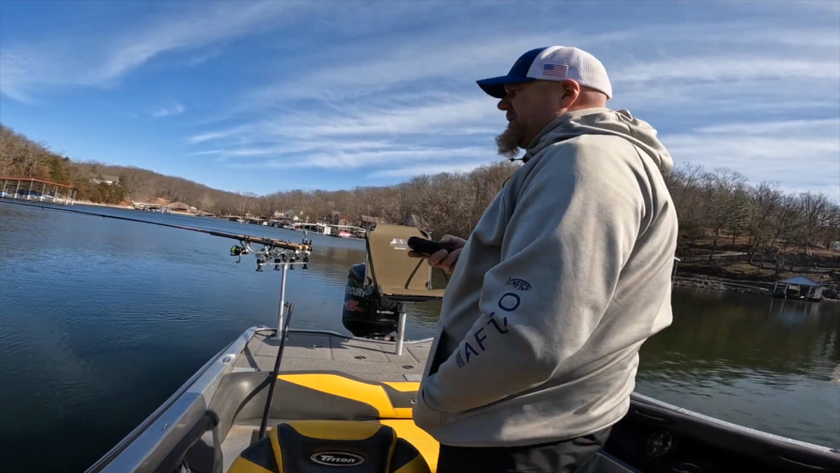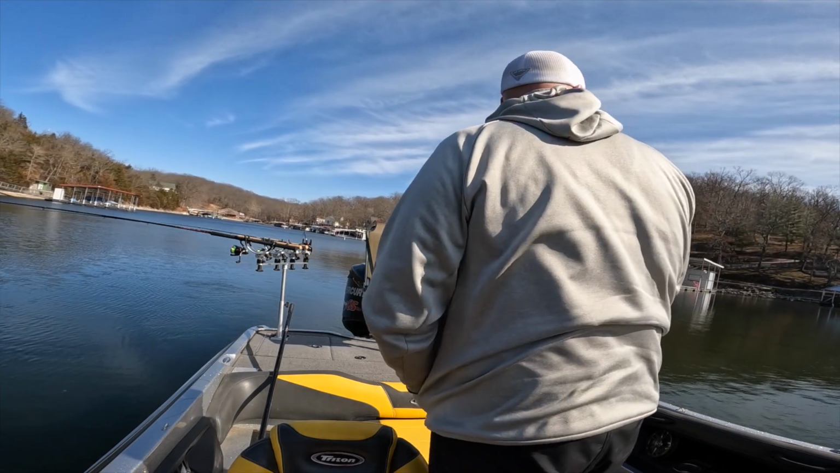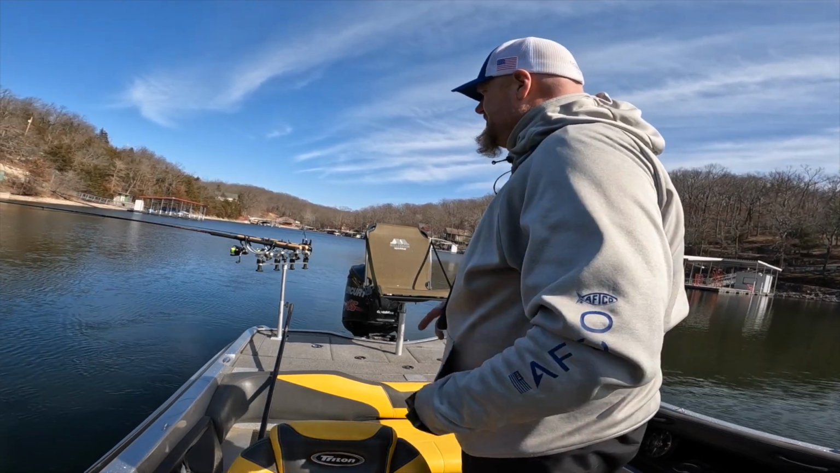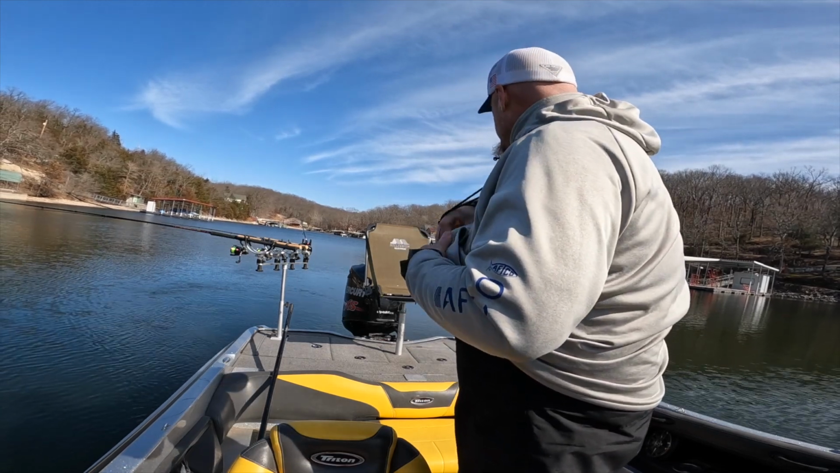I figure 40, 50 foot is a normal cast. I just cast them out and lock them in. Actually, I can tell you exactly what it is, we don't have to guess.